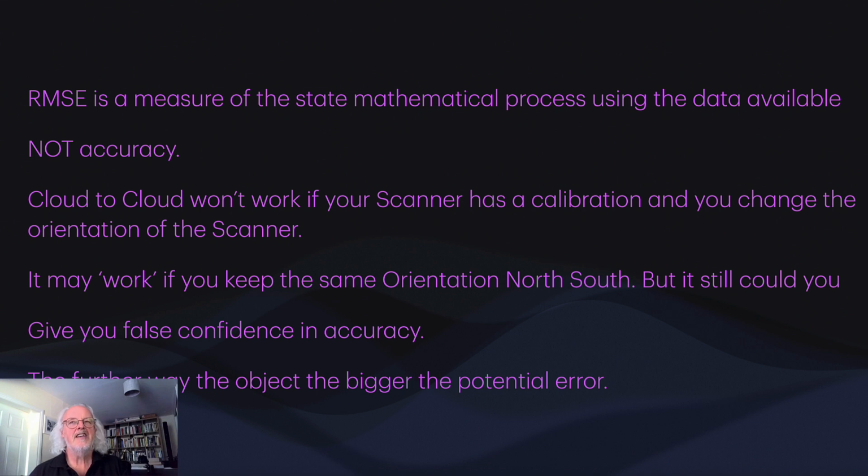RMSE is not strictly a measure of the accuracy of the geometric model that you're producing. It's an accuracy of the maths, which may be a subtle distinction, but if it's making assumptions on the data, okay, and the data's wrong, then it strikes me that the accuracy is going to be wrong too. Right, so how does this impact us?